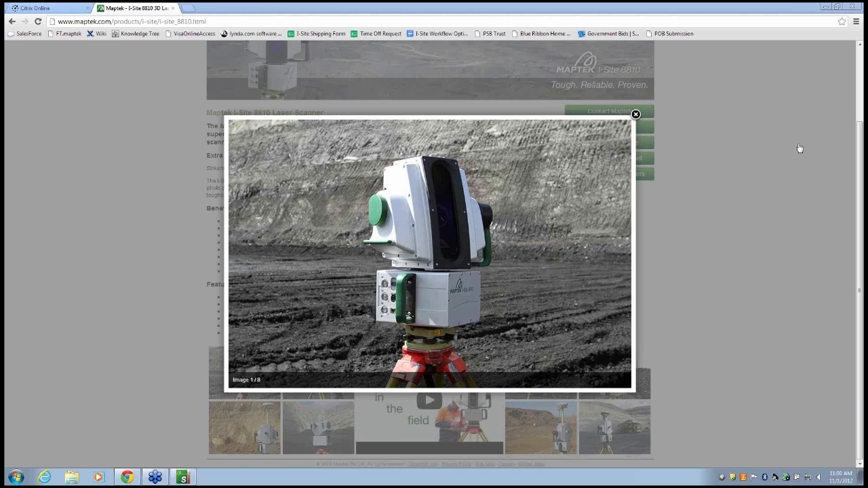I wanted to start off today just giving a quick overview of the 8810 scanner. The 8810 is our newest and upgraded scanner from the 8800. We released it at Mayan Expo. Wanted to touch on a few of the new components of that for those of you who weren't there.